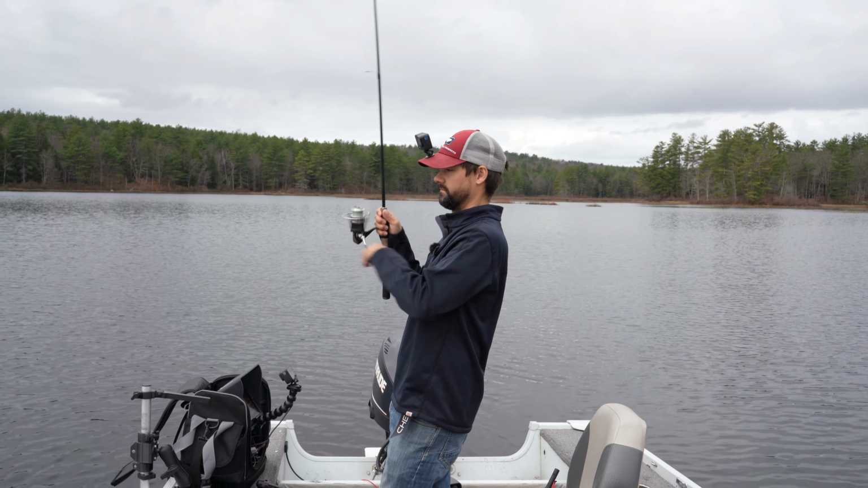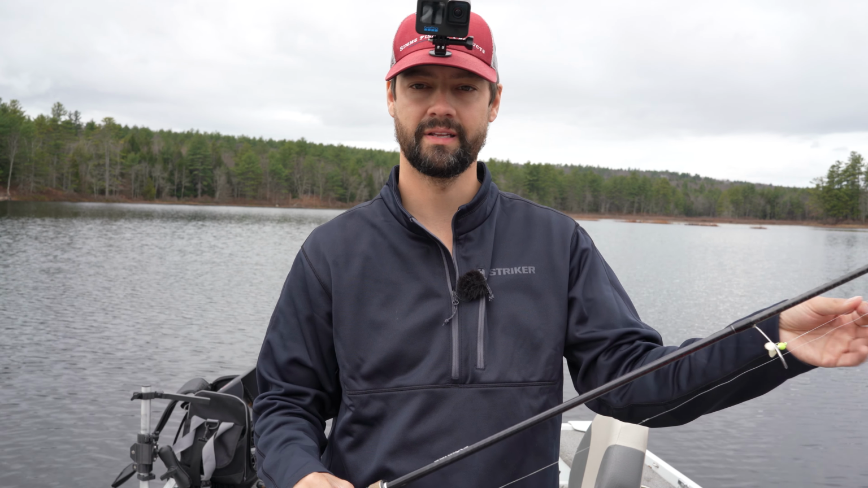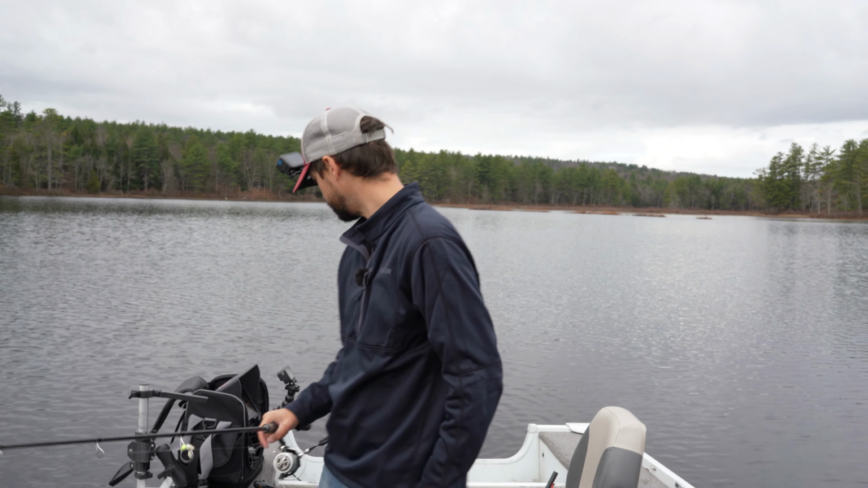I know some of my crappie content goes all over the place because we have a very small finite population here in New Hampshire. Actually, they're pretty much everywhere. But not a lot of people target them for some reason. Even though they're really good to eat, they are super fun, especially for kids.